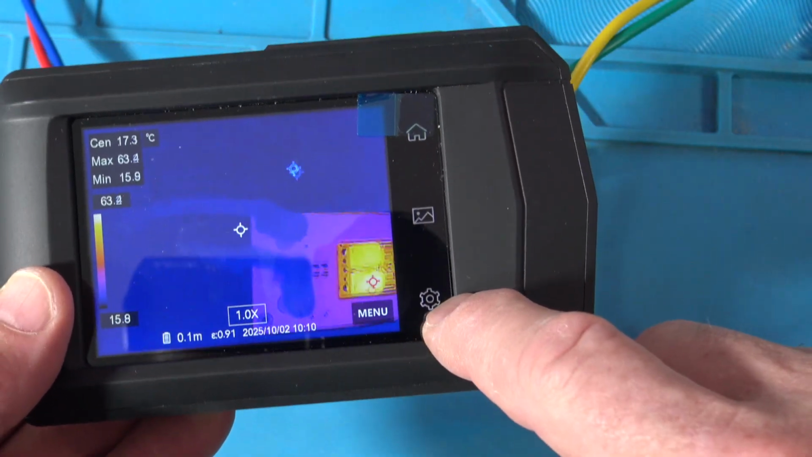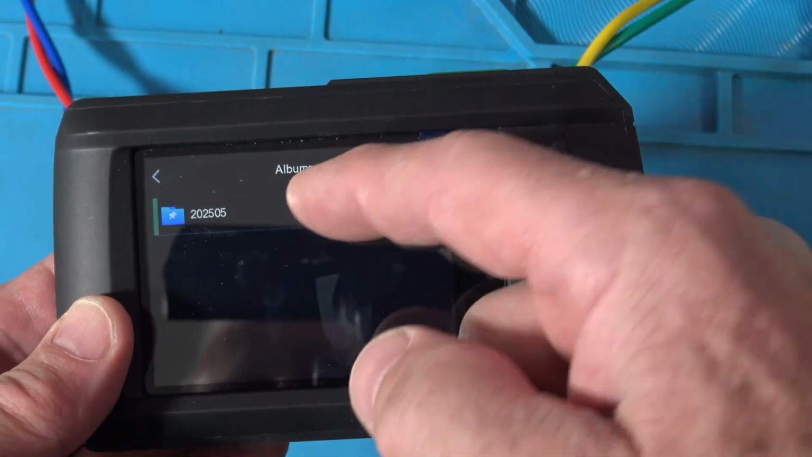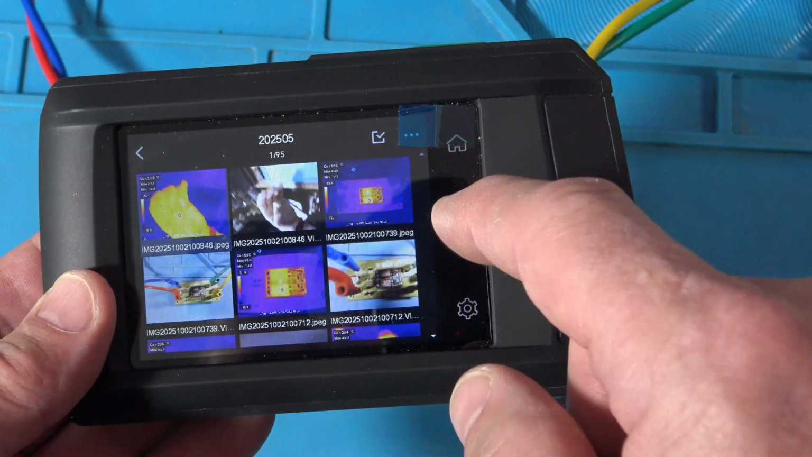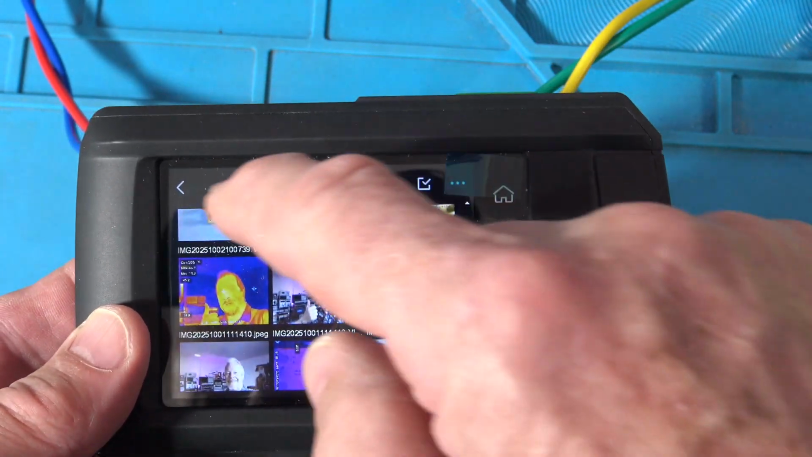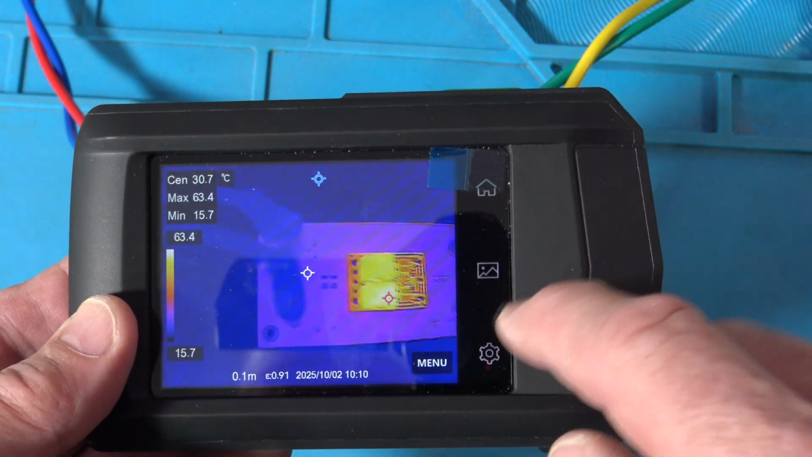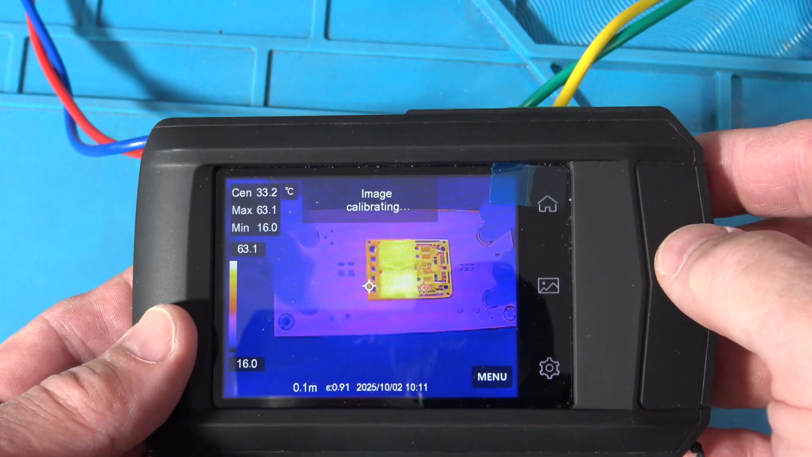Besides that, we also have this, the gear, the pictures. So if I go to this guy, albums, right? So I can go to albums, and I can look at all these things. So see all these images I've saved, okay? I can go back, and back again, and I'm back here. So then I can go to home, and I'm essentially at home right now.